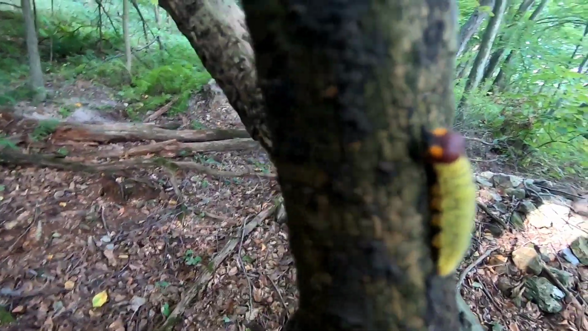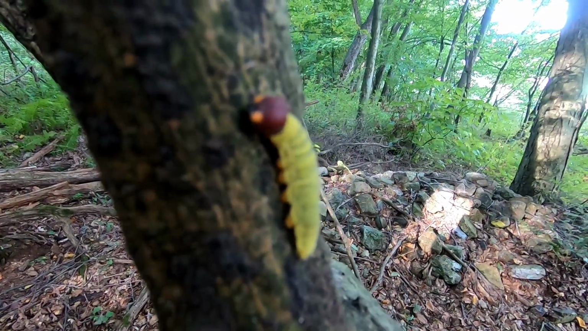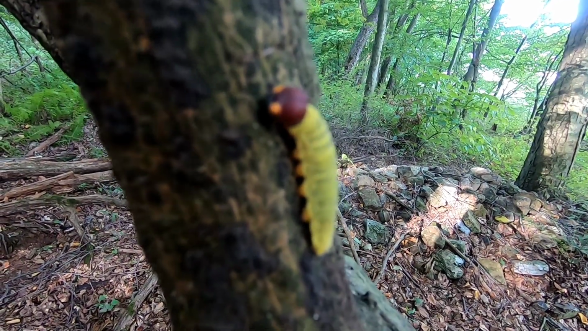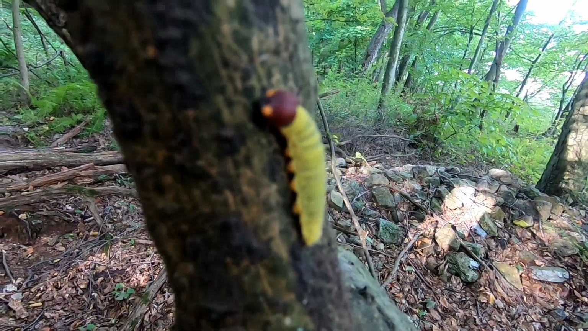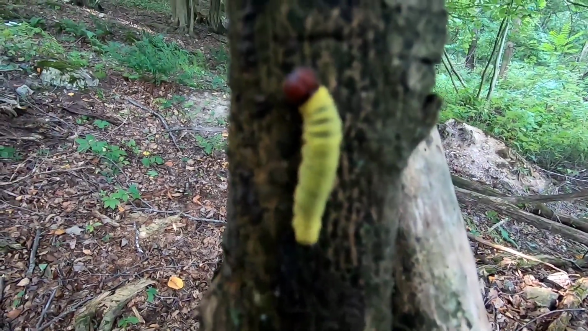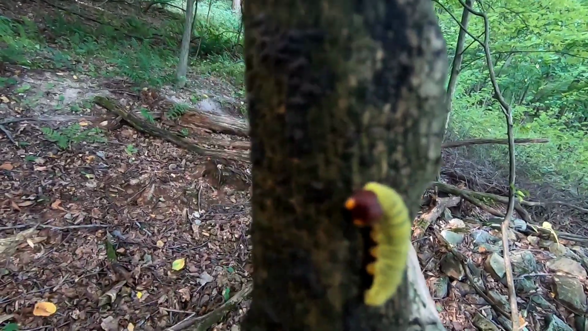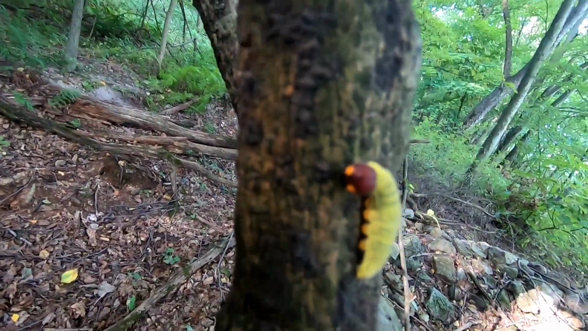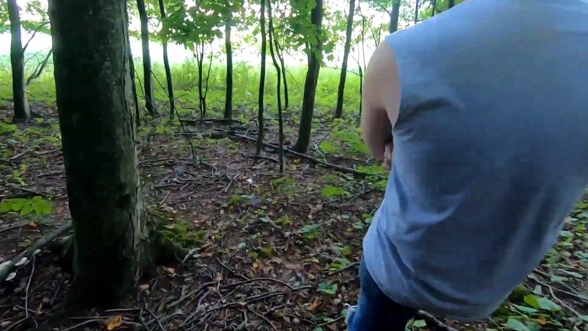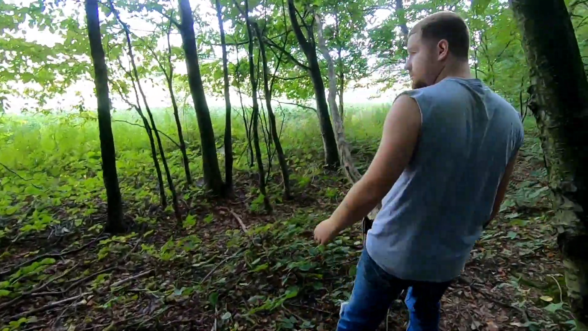But he is pretty cool. I just wanted to record him for a second. Anybody knows what kind of caterpillar this is? Leave it in the comments below, because I've never seen one like this. Hey, pretty neat. Boy, he's aggressive. Looks like he has pinchers on the front of him too. We'll leave him go. Probably some poisonous caterpillar, and I'll have to have Ginger Billy here try to carry me out of the woods.